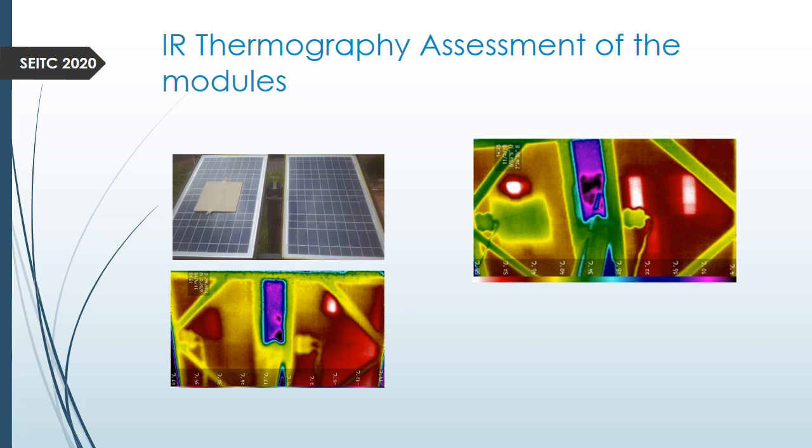So we have the shaded portion at the center, and the hotspot was generated right on top of the shaded portion. So we can say that the shading actually has something to do with hotspot generation. The other model also had hotspots, but you can see the hotspots were not generated around the same point.